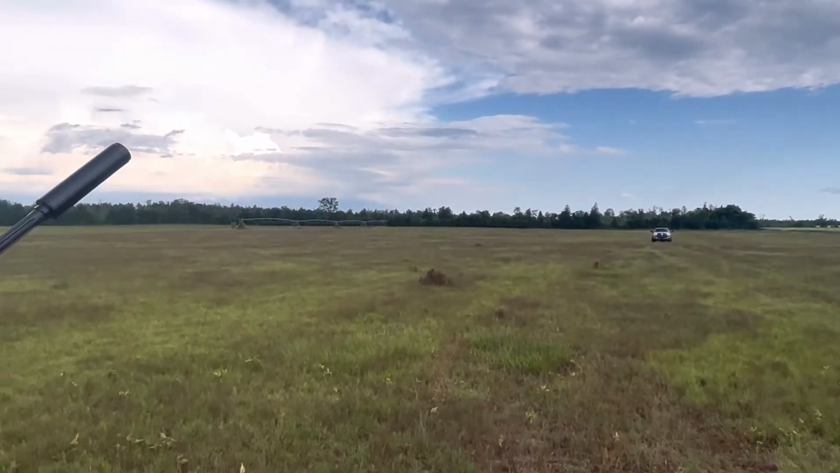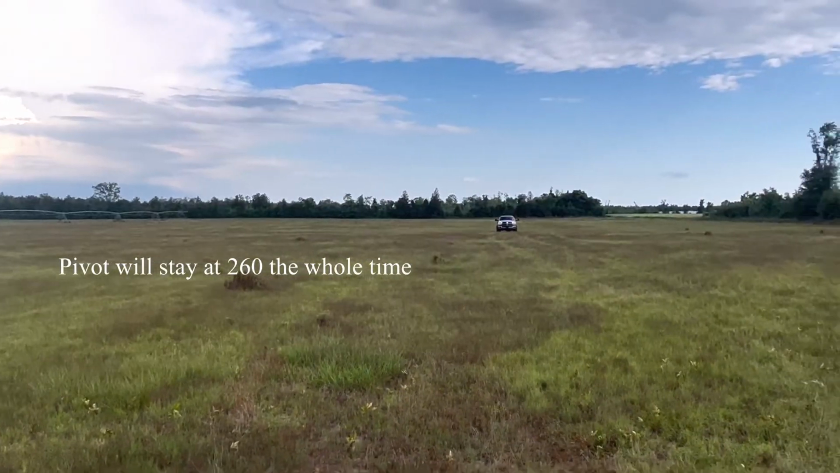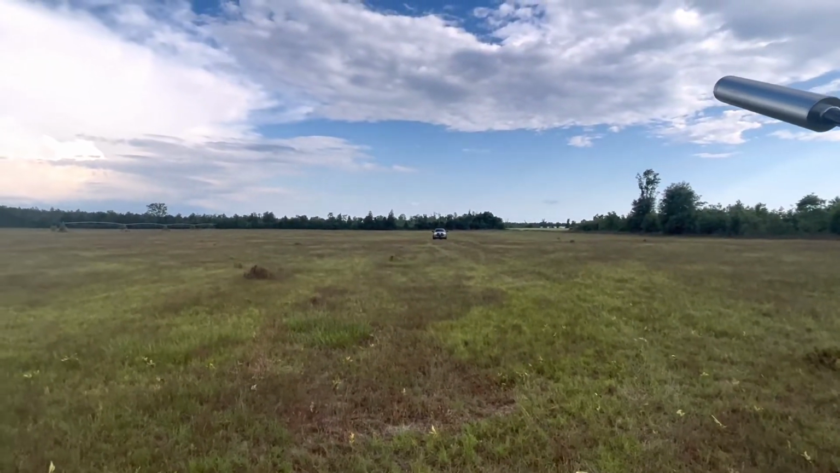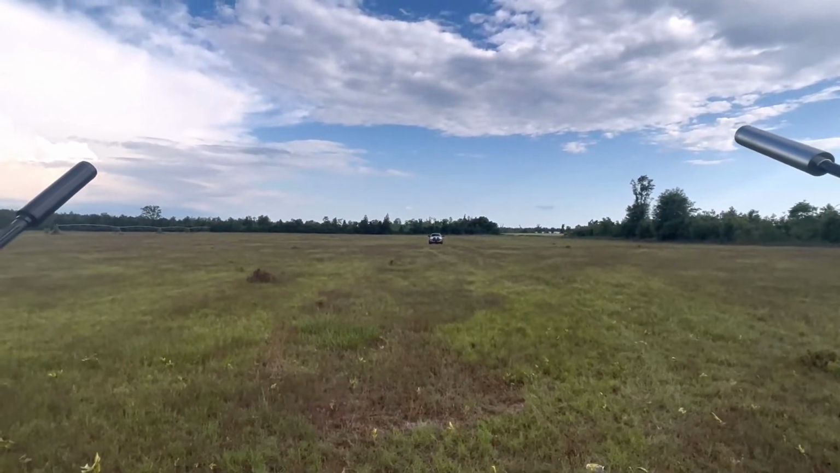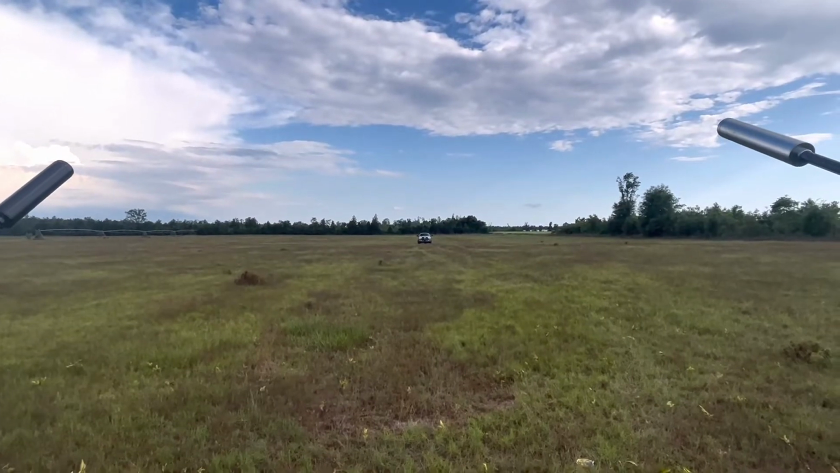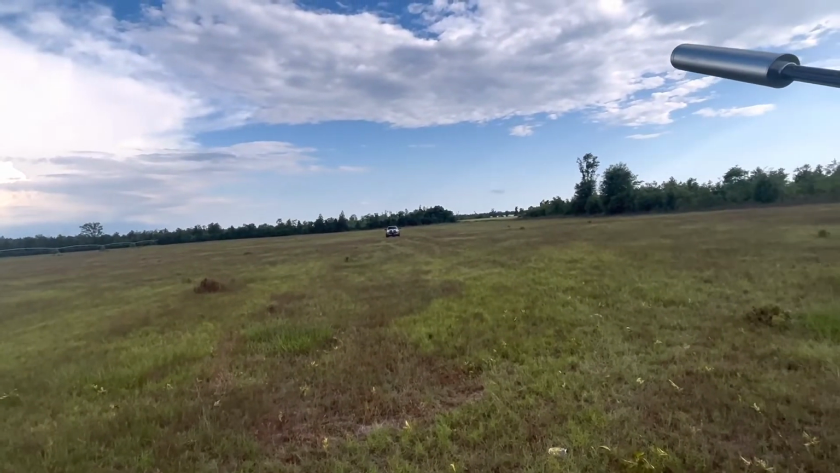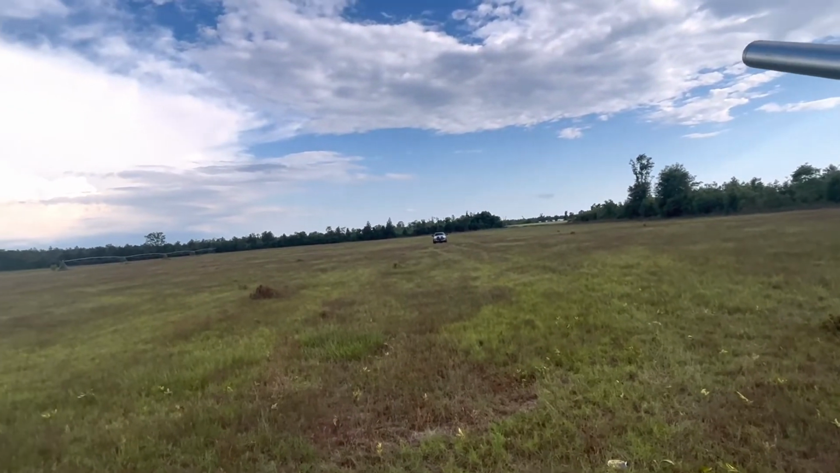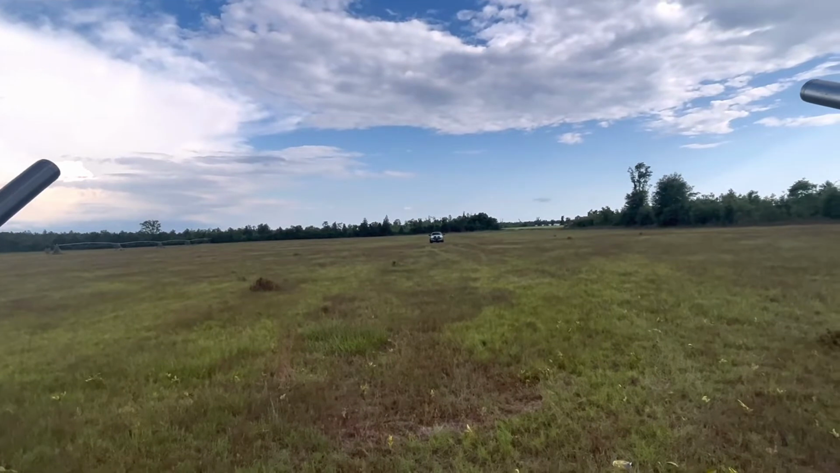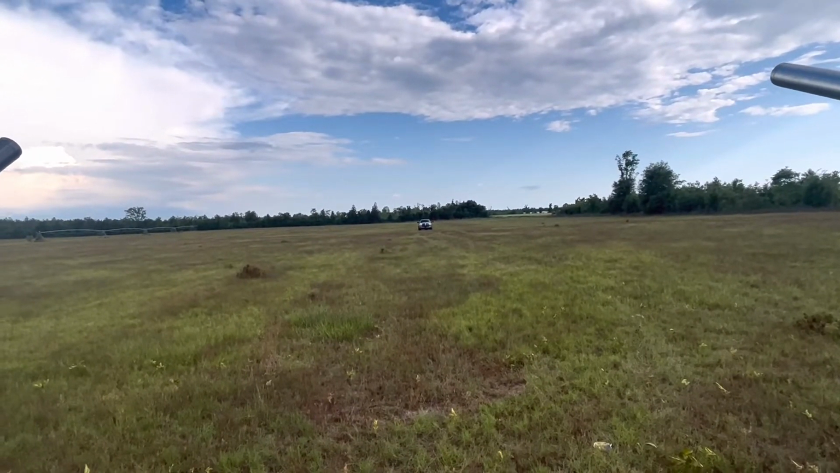I'm showing the pivot first in these videos, and then I'll pan over to the truck at the distance it's at. Then I'll move the truck out to 200, and I'll move it out to 300. I know a truck isn't very good to go off of when you want to see a real-size target like a coyote or something like that. But this is all I have to work with, and it'll give you an idea at least.